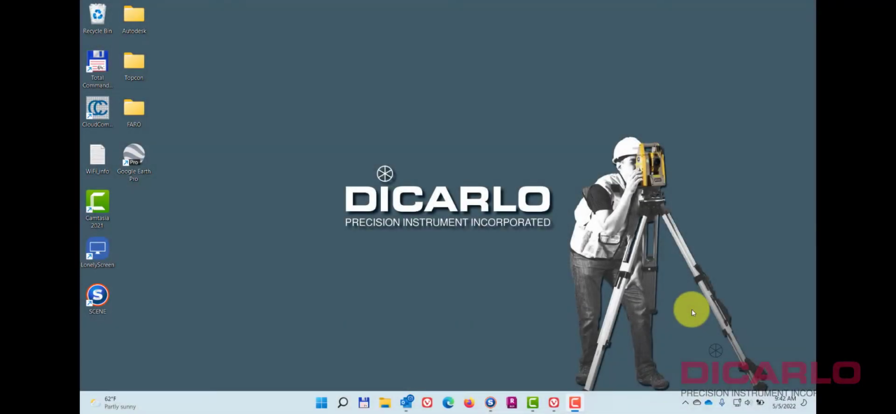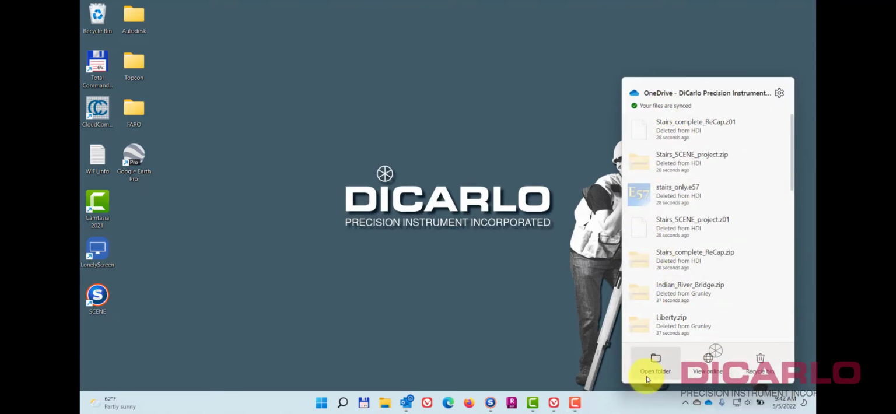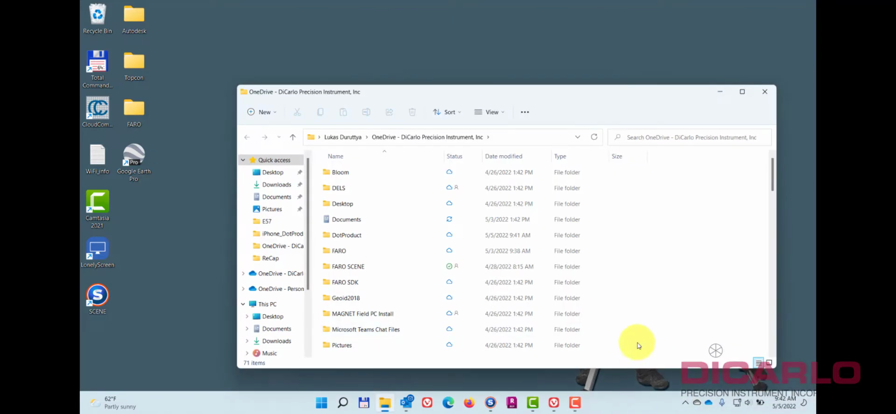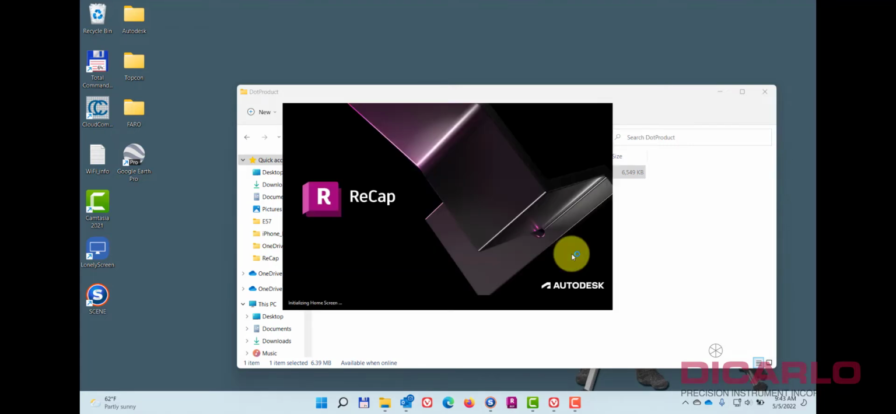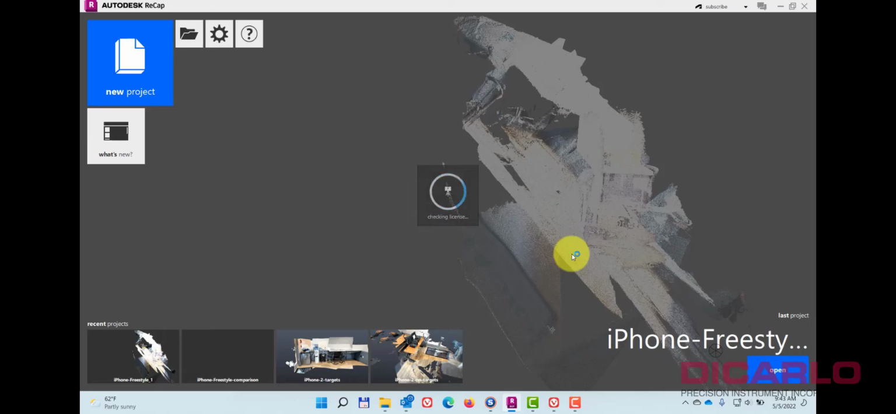Okay, now that the data has been captured, what I did was I shared it to myself via an upload to my OneDrive from the phone. So I made a folder called DotProduct, and it's a DP file, DotProduct file. So this is what I just captured with the iPhone. DP files can be opened by ReCap. So what I'll do is I'll just open up ReCap, and we will look at what the data looks like here.